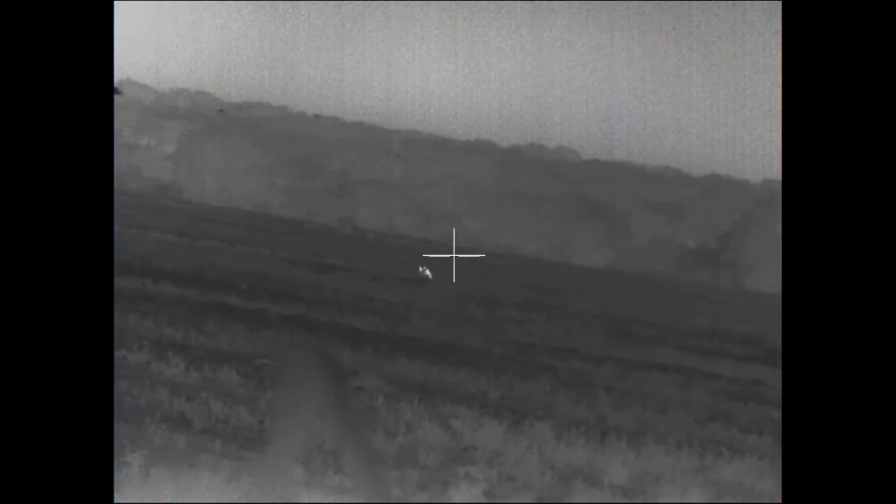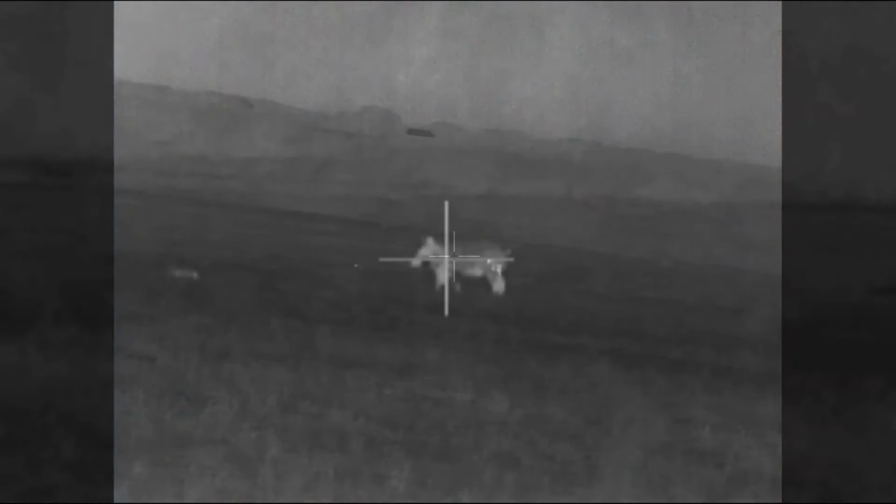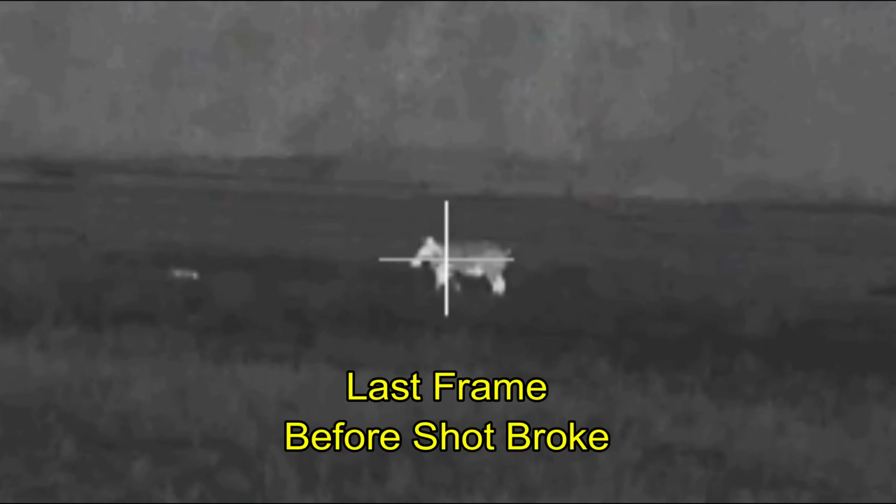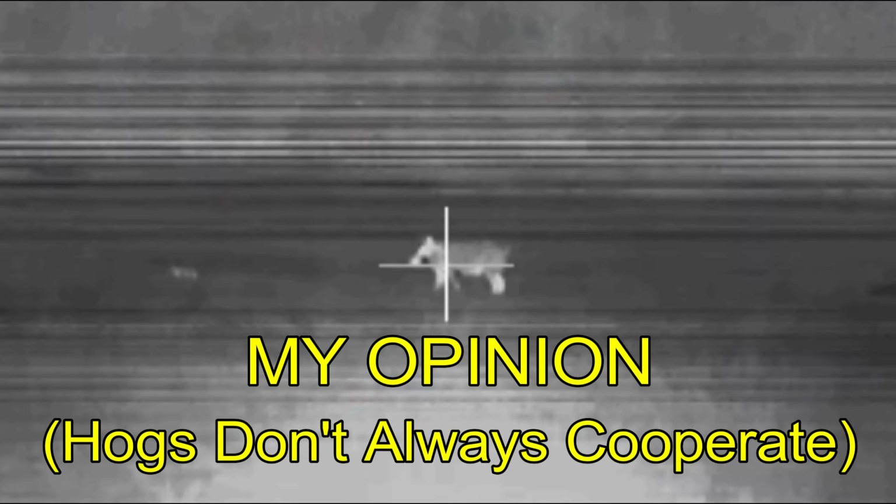We did search for it, but we didn't have any luck finding it. I don't know how Ben could have missed this hog, and I don't think he did after I looked at how it was targeted. That should be a kill shot right there, and even after the bullet has left the barrel and the hot gases are leaving the muzzle, he is still on target. That bullet should have hit that hog, and that hog should have been down and dead.